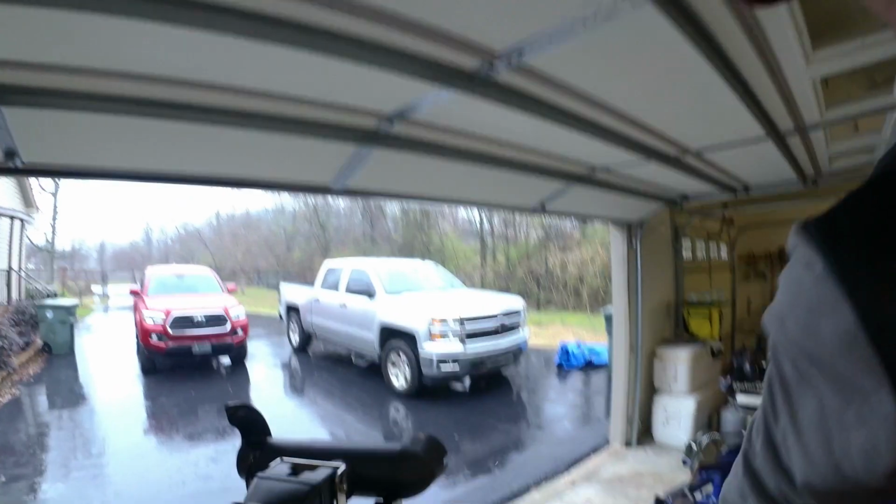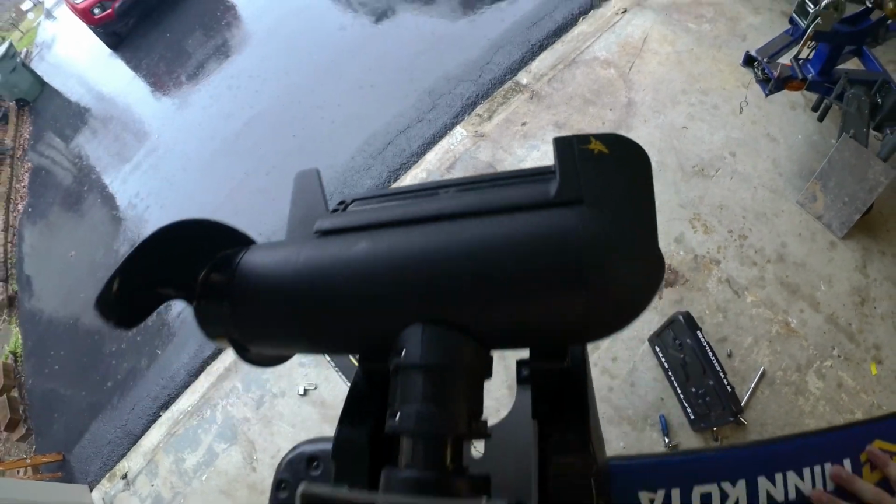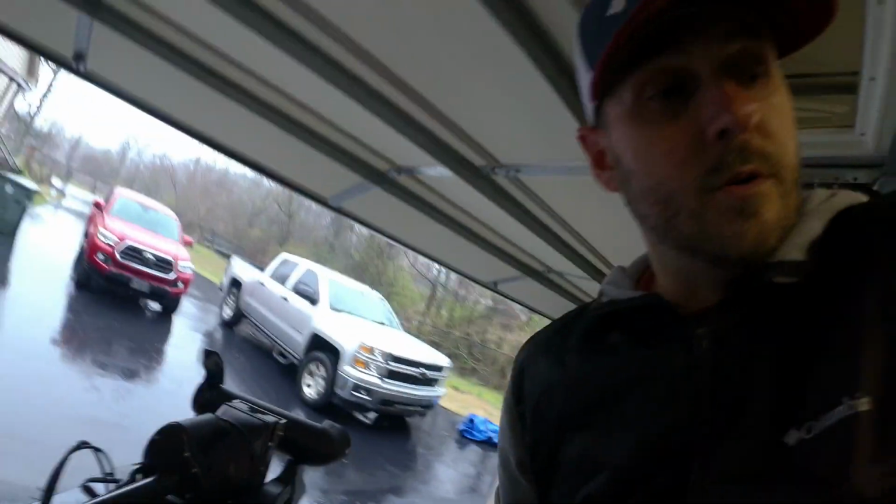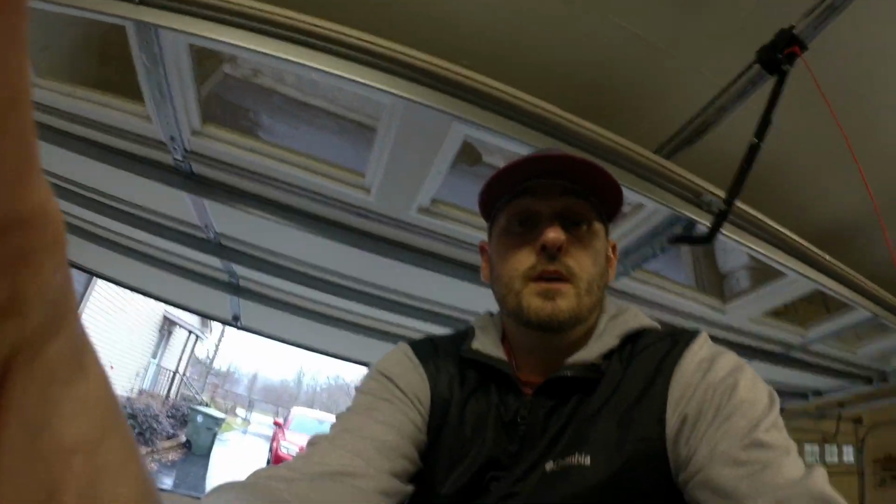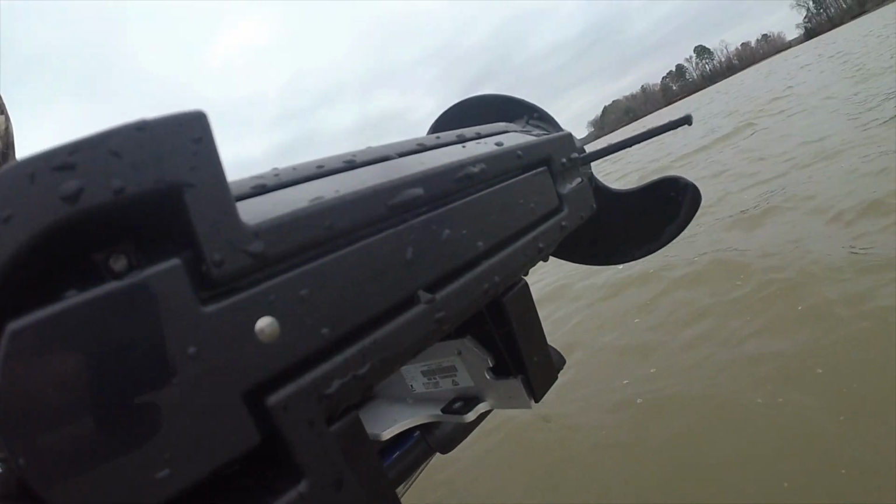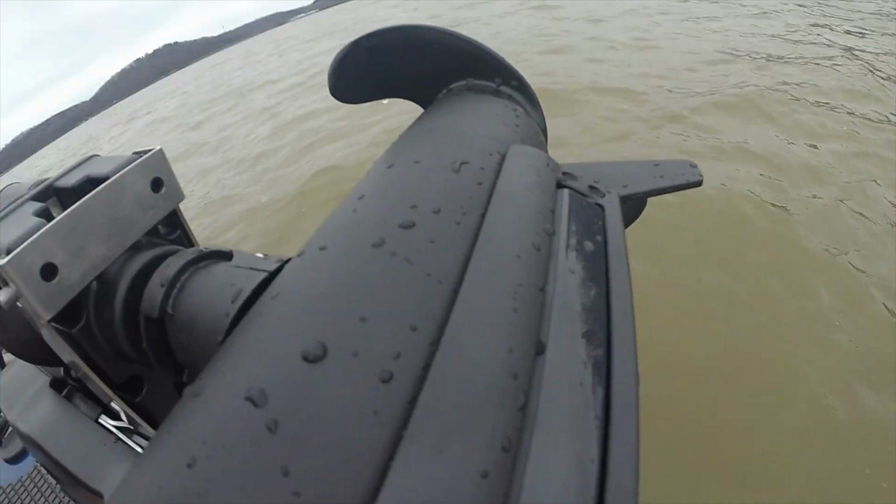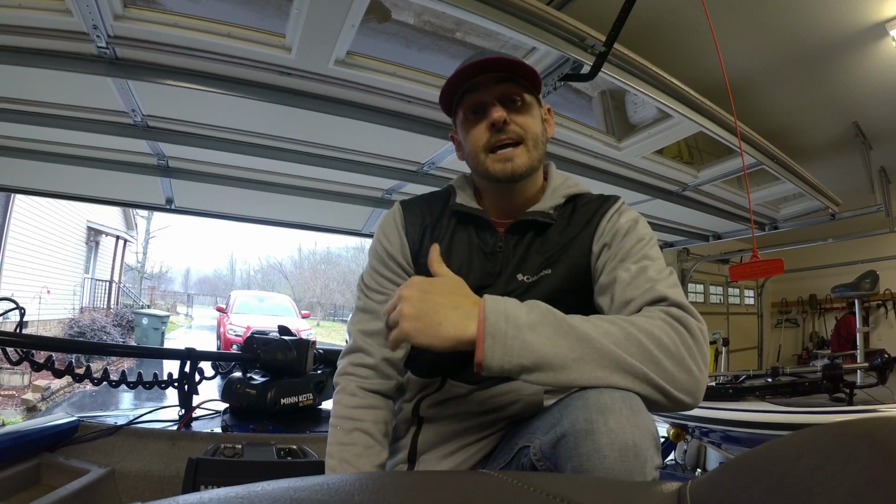What's cool about this trolling motor is right about there. You say, well, what's the difference in that and the normal trolling motor? Well, that is the new Minn Kota built-in Mega, which has always been, MDI has always been something that they've had, but this is MDI and MSI. So it's actually side imaging and down imaging Mega.